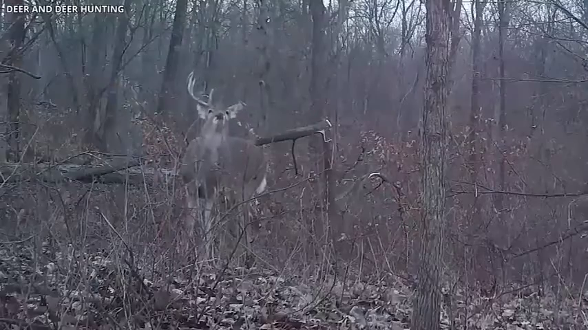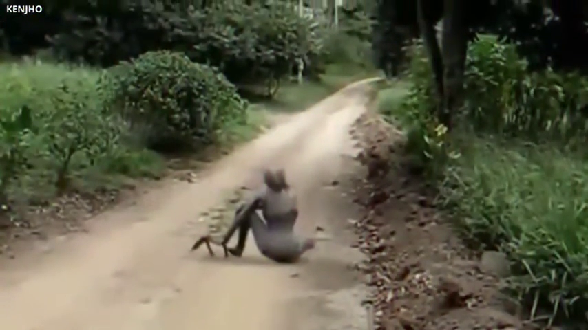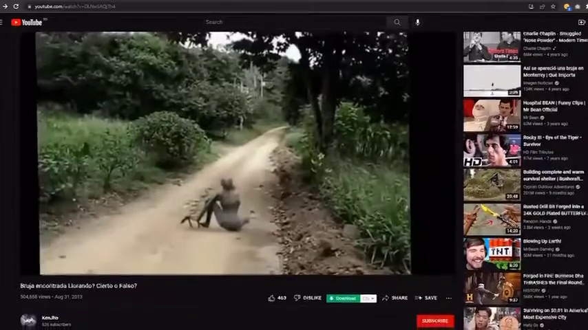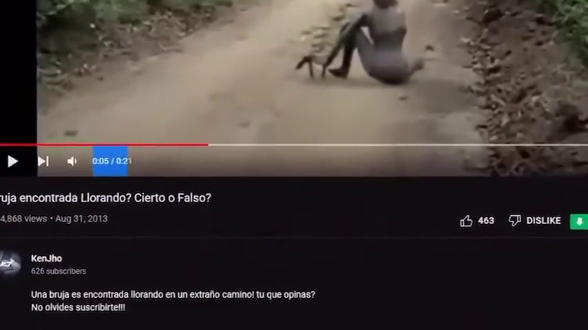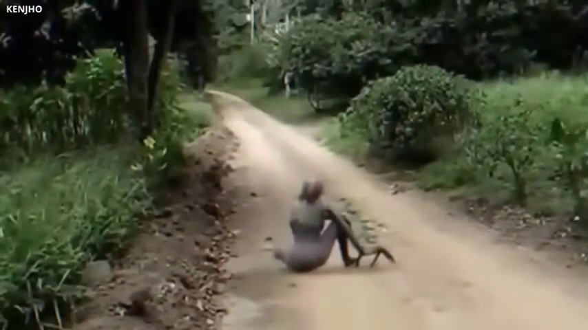Number 11. Alien or monster. This thrilling trail camera video does not come with much background information. It was uploaded to a YouTube channel that speaks Spanish. The video description says that a witch was found crying on a strange road. The scary creature visible in the footage looks nothing less than a witch from a horror movie. Alien enthusiasts think it's an extraterrestrial being that got lost in the forest. But most people simply didn't buy that idea. They think it's a clickbait trick.